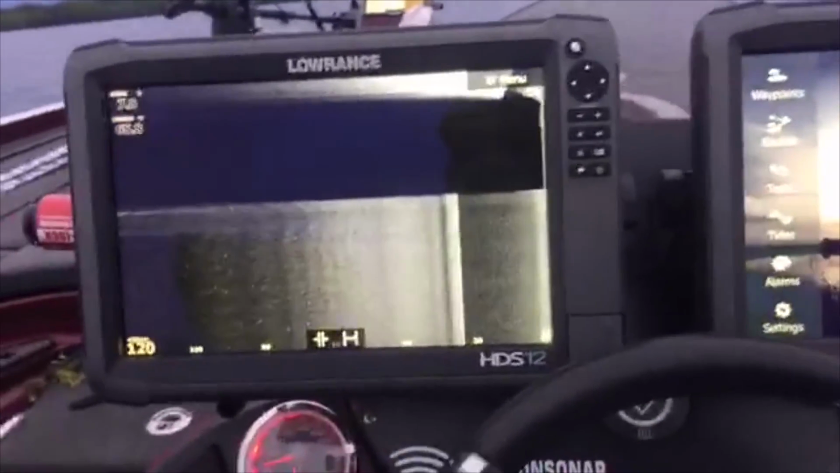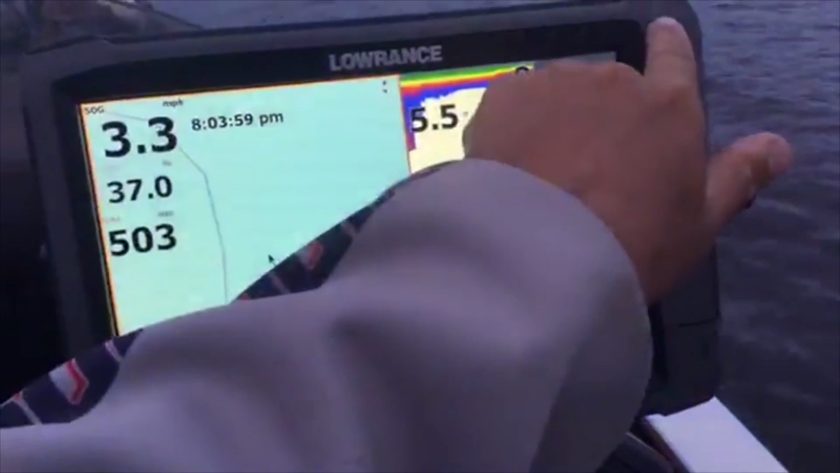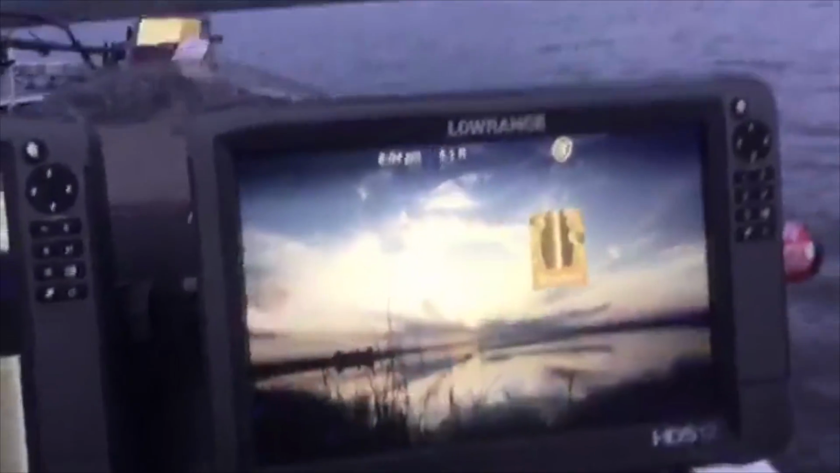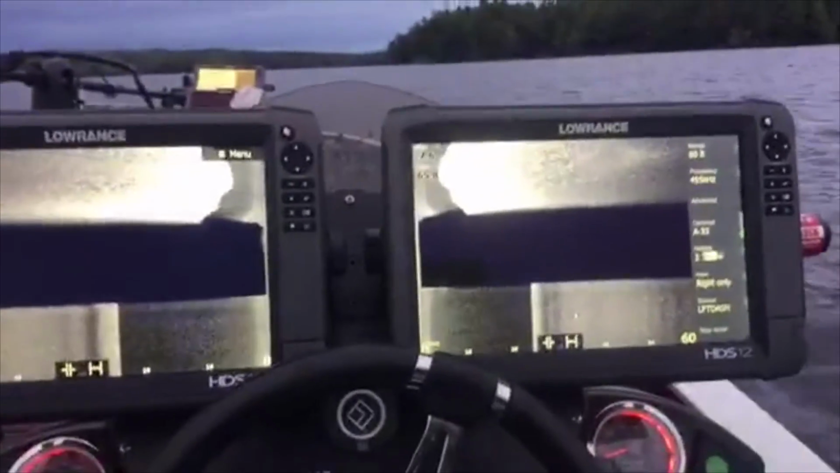Alright, we're picking it up again. Oh wow, yeah. So we're in 7 foot, so I guess there's a hump right here. We're in 5 foot. Alright, I knew it was out here somewhere. We landed on it. So what we're going to do is bring this in a lot tighter and get a lot better, closer look at it.